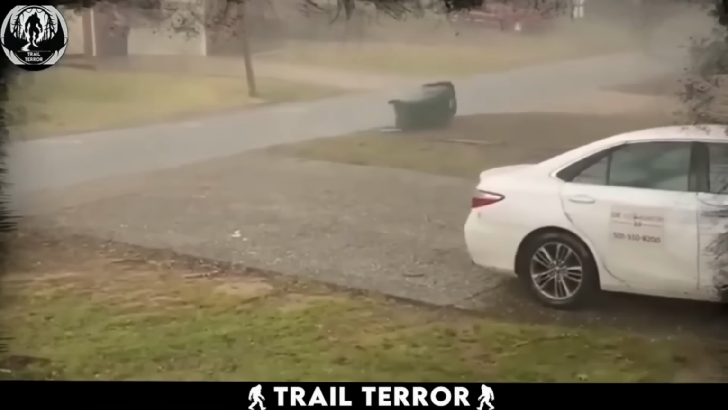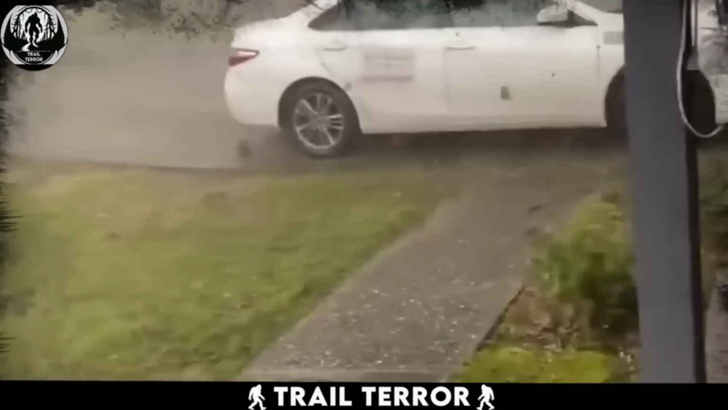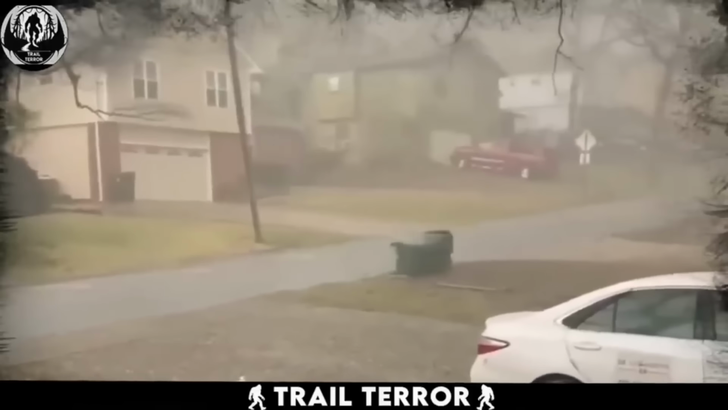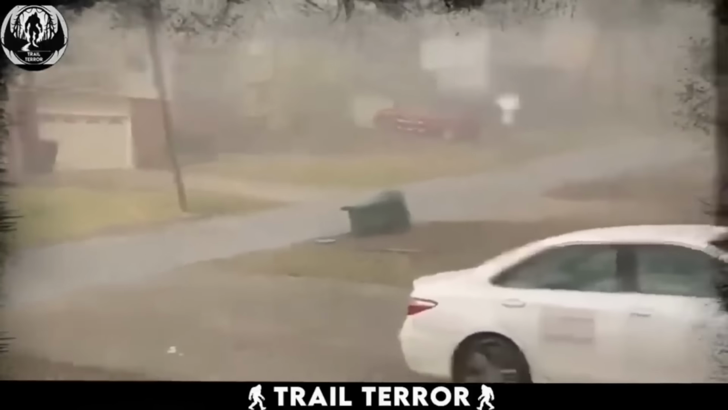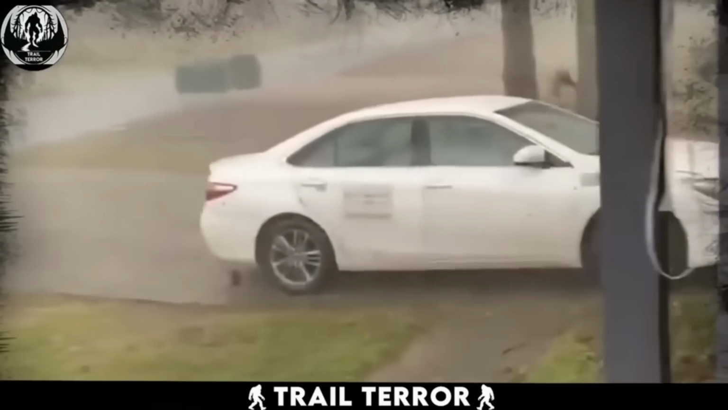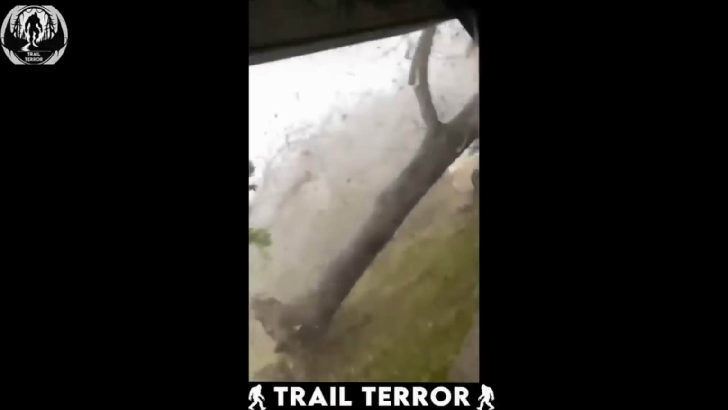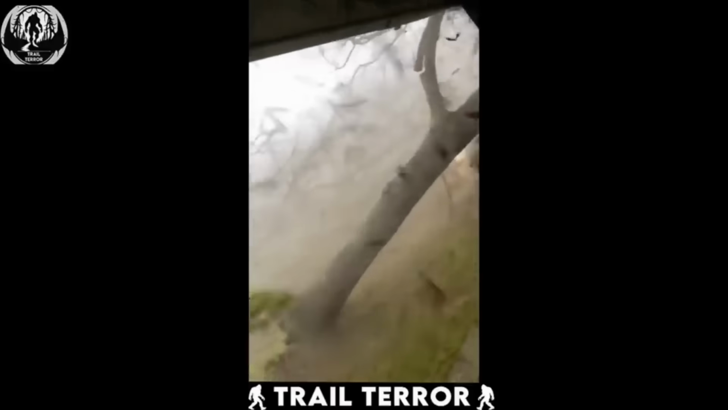This is exactly what happened in this clip, where a man somehow managed to record all the chaos that was happening around him as a strong storm hit his house. At the start, the winds were not that strong, but within seconds, the whole scenario completely changed, and the car, the bins, and whatever was on the street started being pushed around. Even the trees, with such strong roots in the ground, couldn't hold the ground and broke in half.